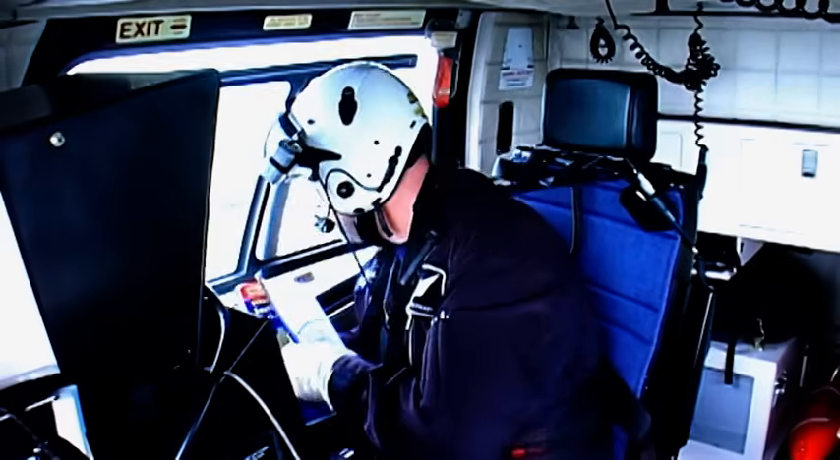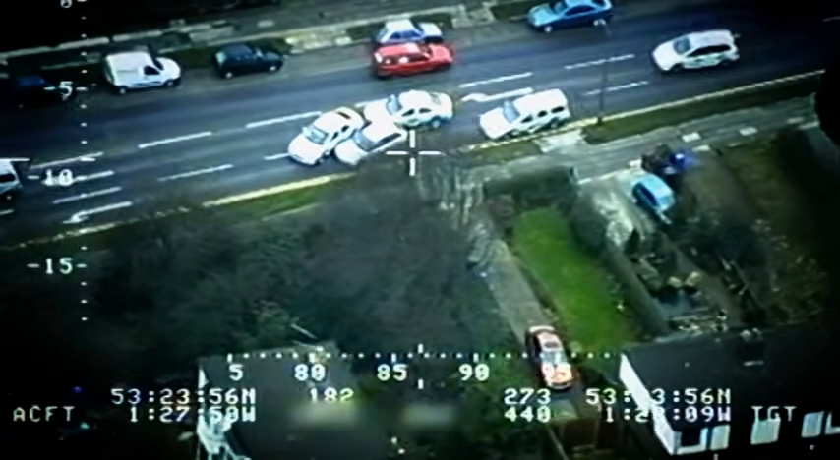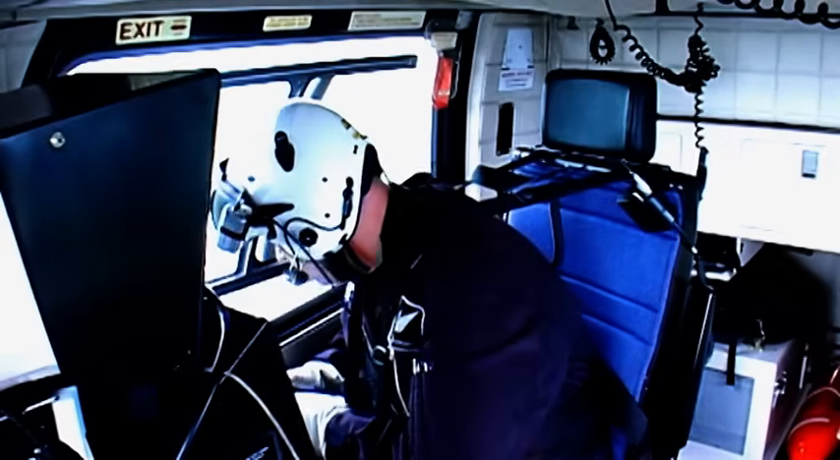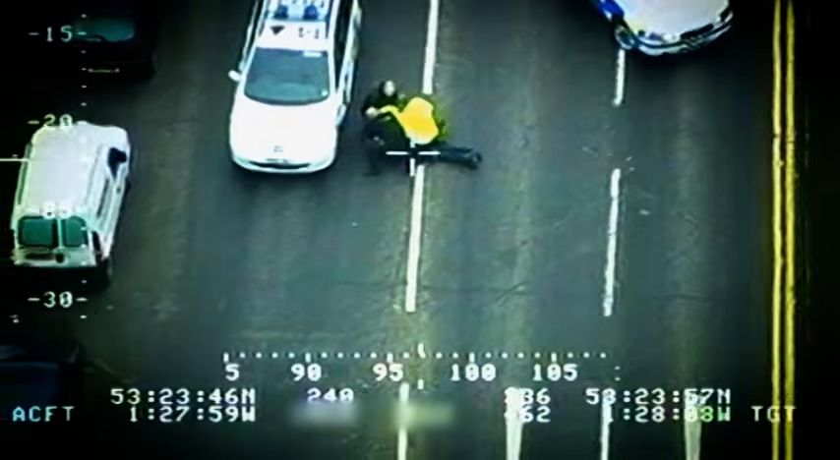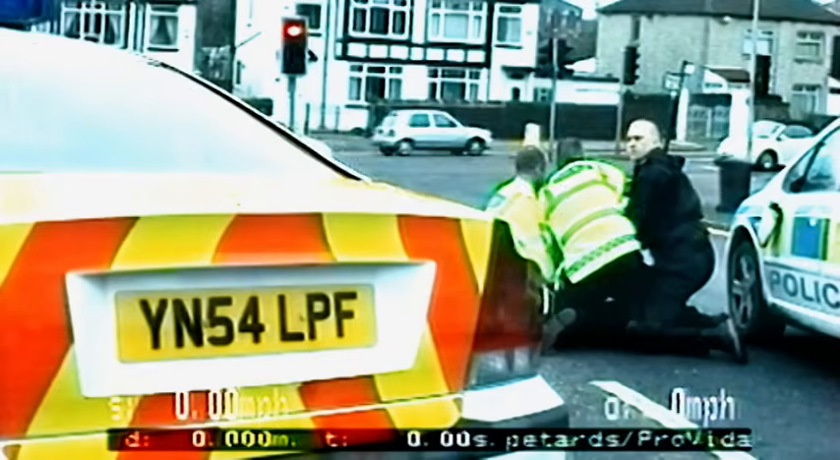99, vehicle stop, vehicle stop. He's then been boxed in prior to the traffic lights. Both occupants have been detained.